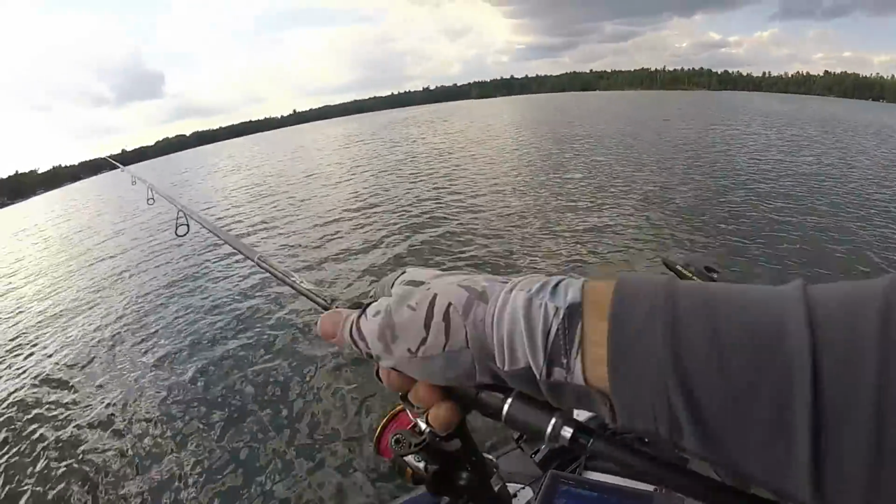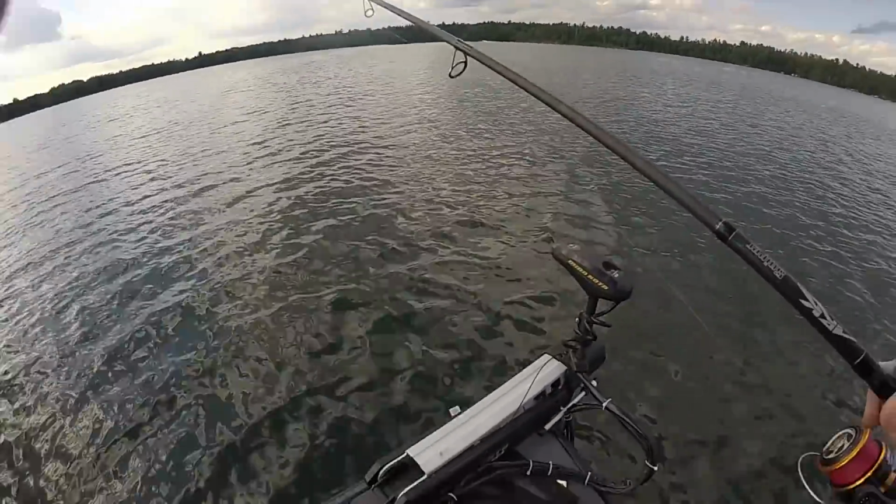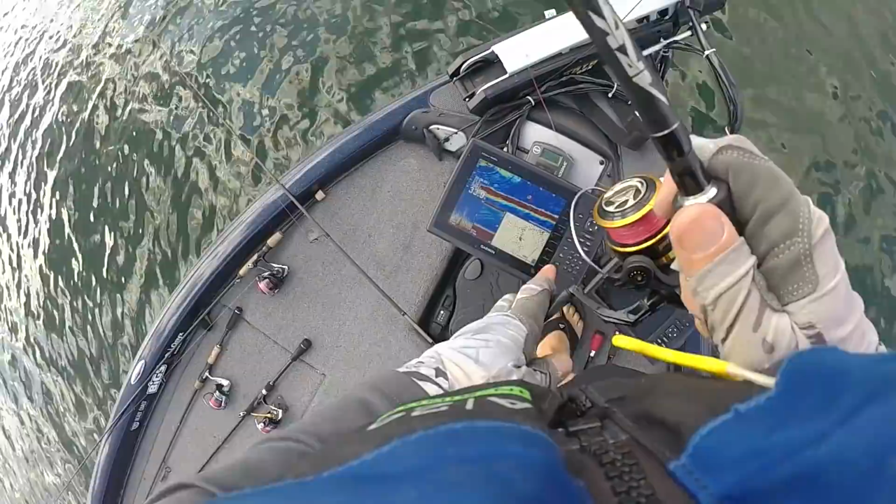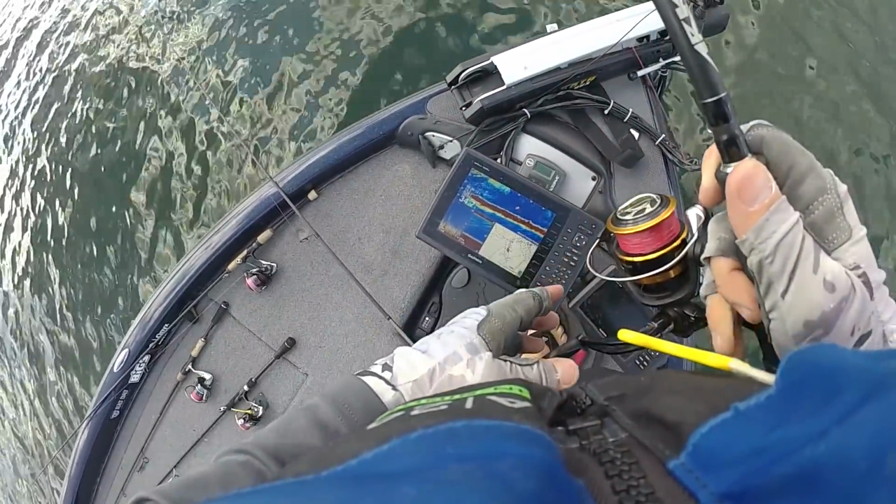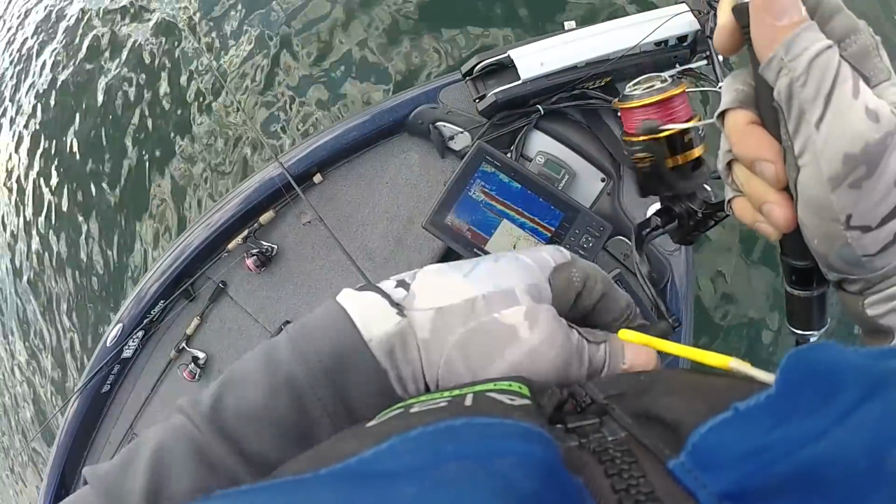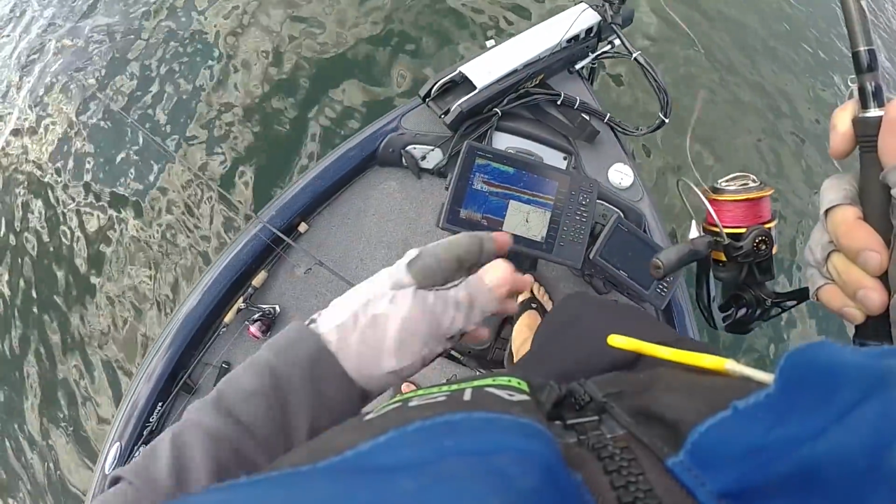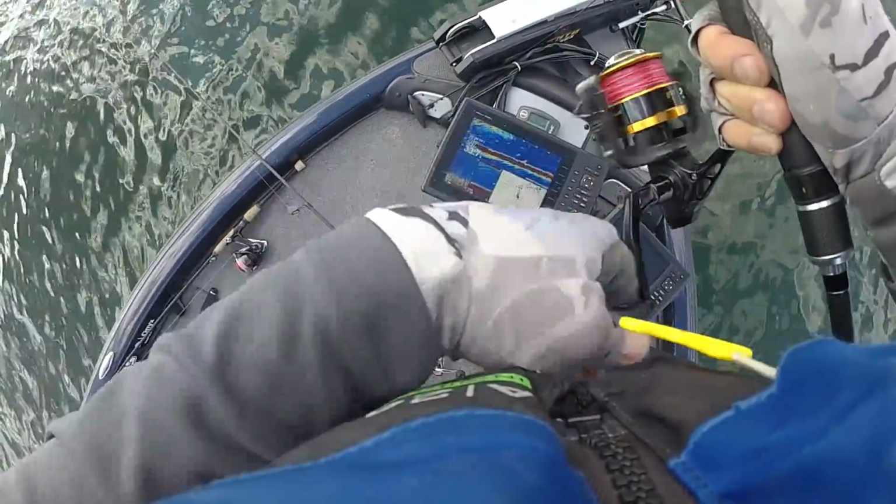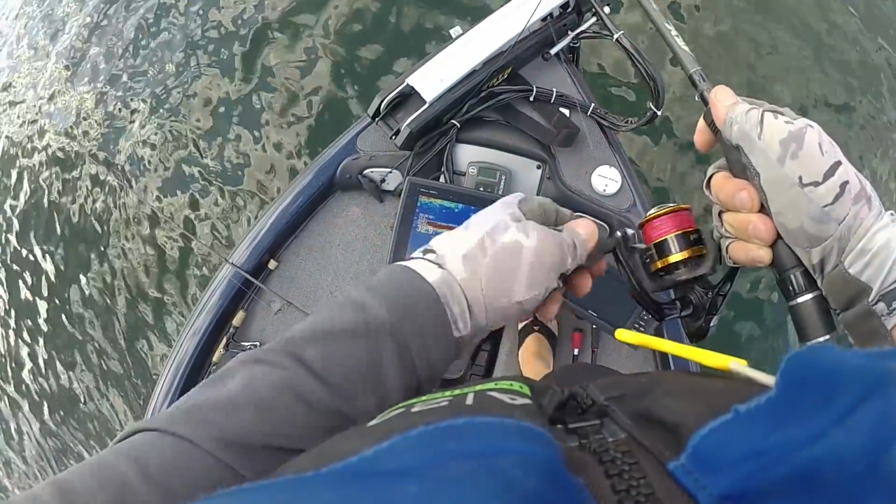Let's see if I can catch this fish out here. There's one coming up right now at 40 feet. That's my bait falling right in front of him. I think I fell short. Bottom at 40, you see it?